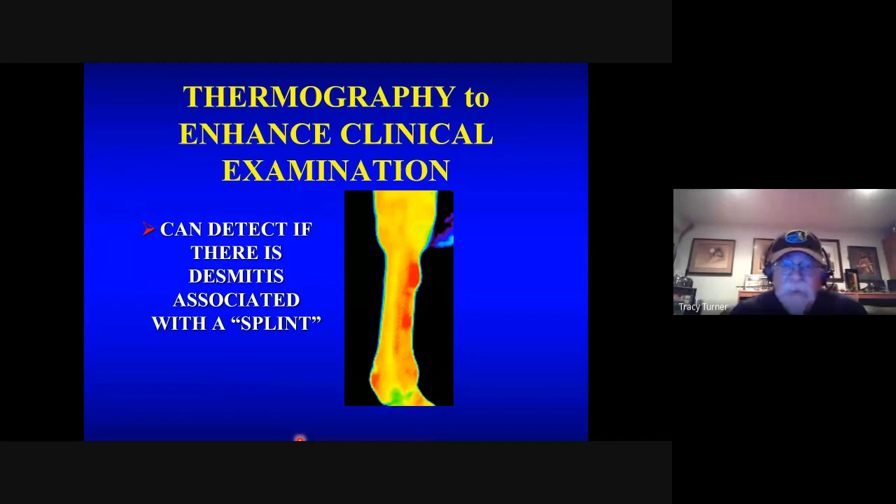So here we have this horse that came in for a splint, but we found a little extra sensitivity over the suspensory ligament. Even though the suspensory looked fine, when we thermographed it, you can see that there's still inflammation in it. Even though we haven't got any anatomic change in it yet, it's still a problem that's being associated with that really hot splint. So you've got not one, but two problems to treat there.